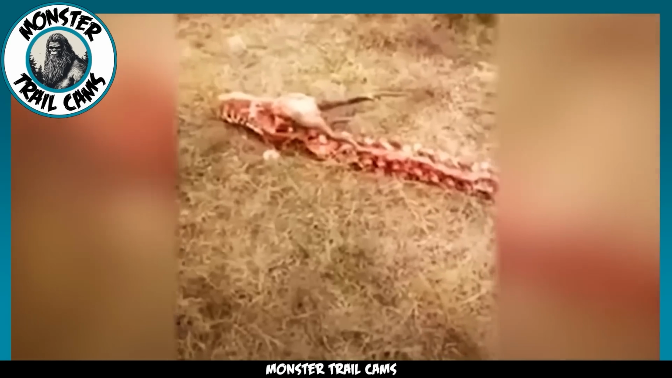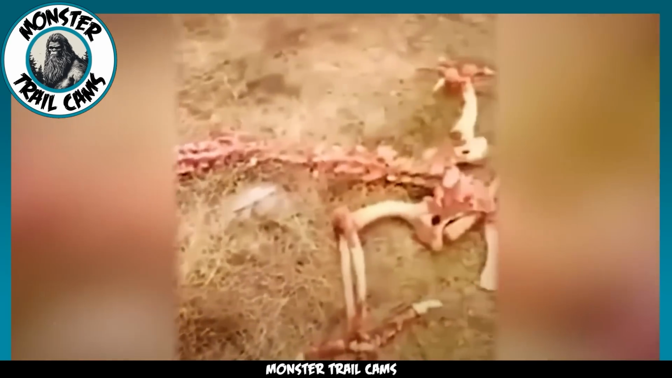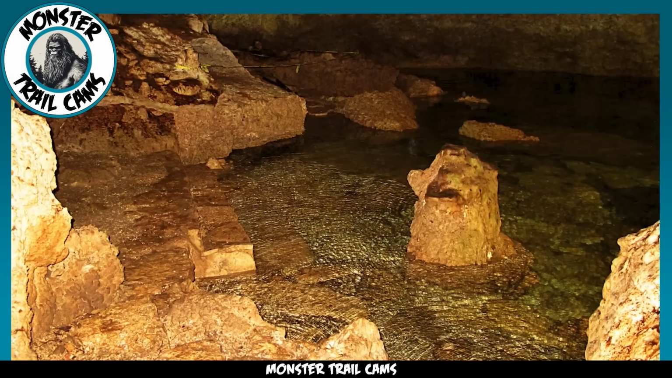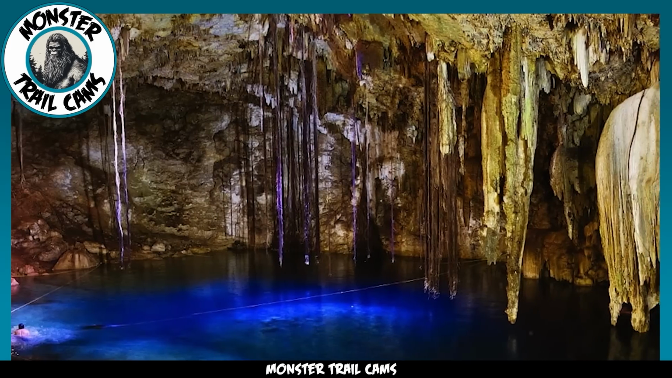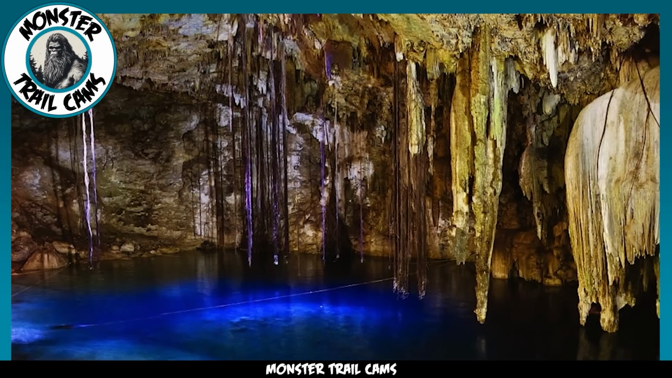Let us know your thoughts in the comments. Do you think this Chinese dragon in the image could be real? And what about the stories of the dragon-like sea serpents? Might they actually exist somewhere deep in the ocean, or are they just another myth?